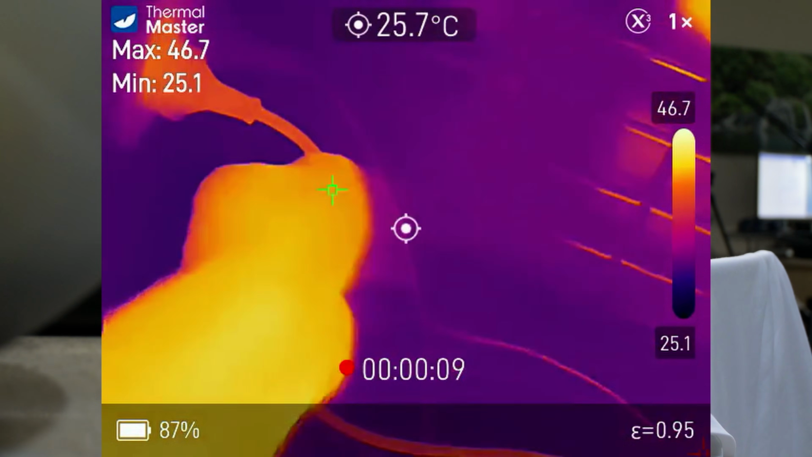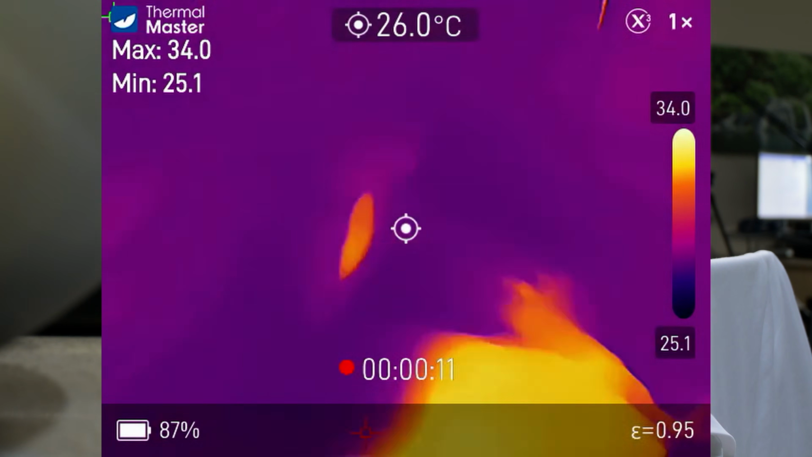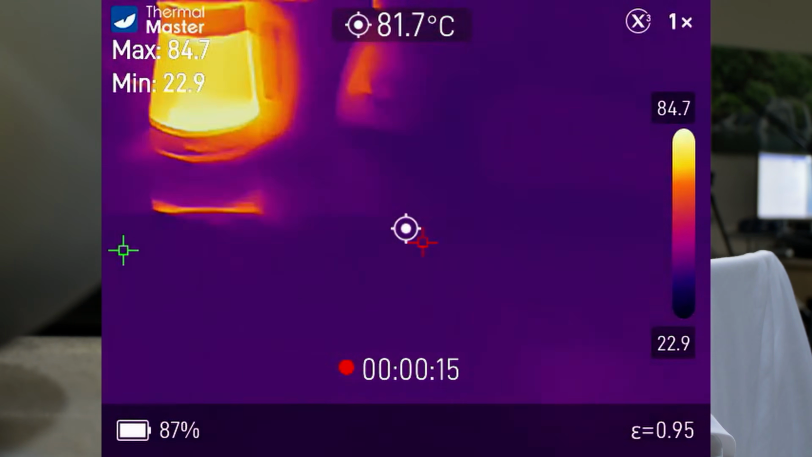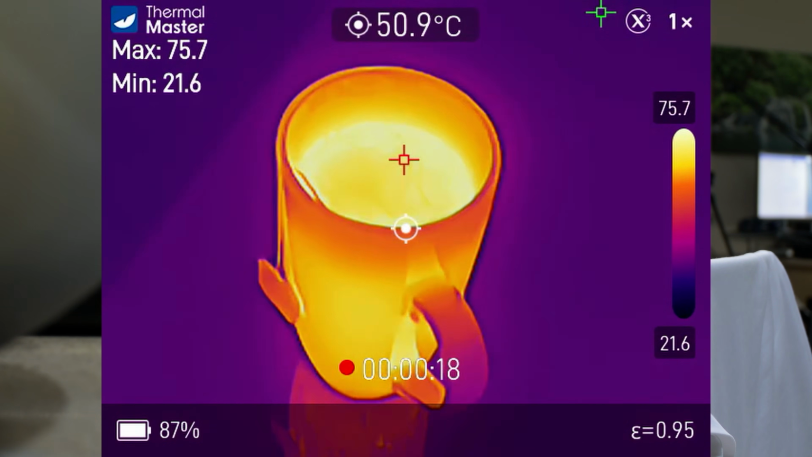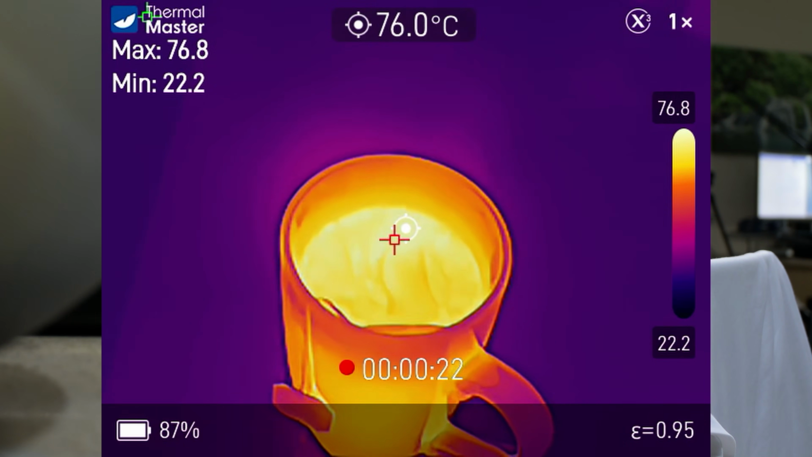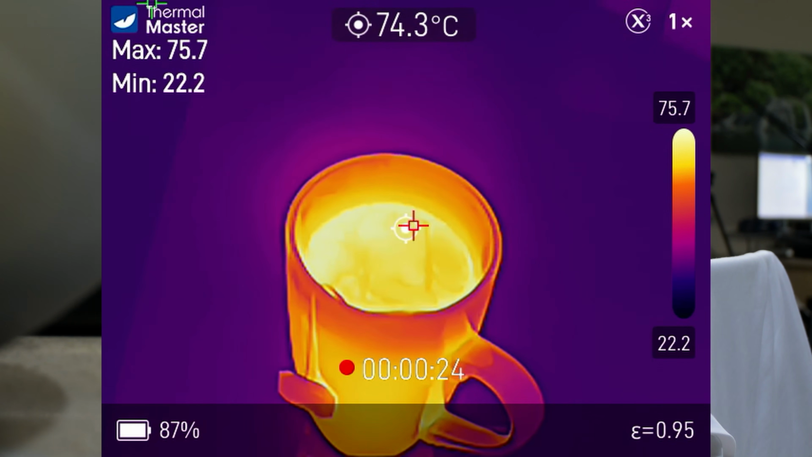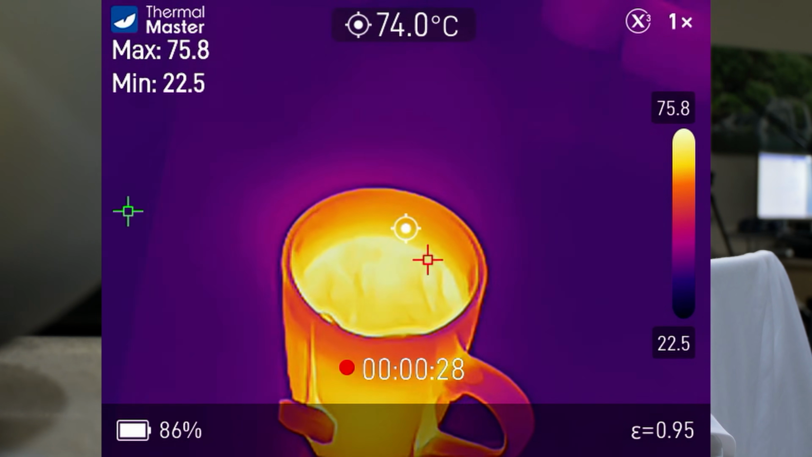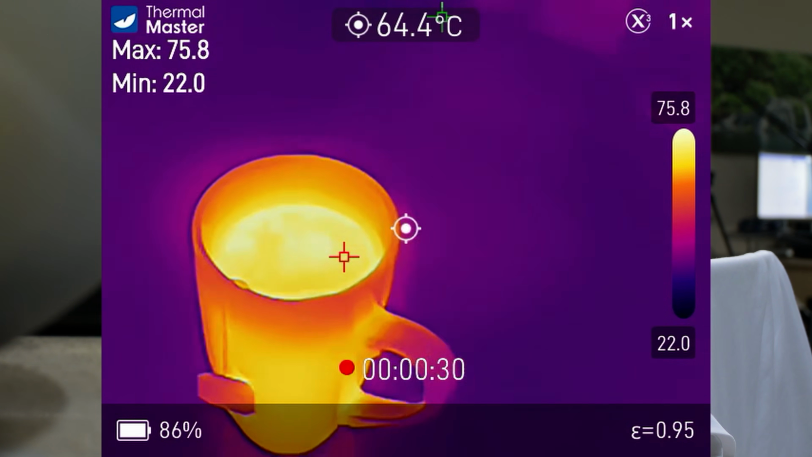I just made a cup of tea not long ago. Actually, the plug's got a bit of heat on it, a bit of current was going through there. So the kettle's hot, obviously, and here's my cup of tea. If I put that right in the middle, 76 degrees apparently. That was 5 minutes ago I made that. But you can see that red cross on there. That shows the hottest part, and the green one that's bouncing around shows the coldest part.